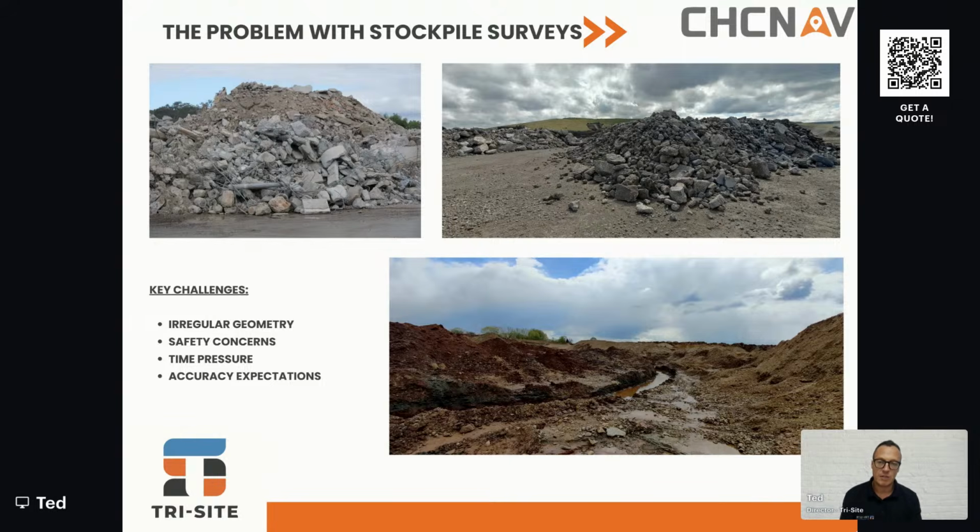There's the irregularity of the geometry that's on them. There's also the time pressures. Many times, especially in construction, people want results there and then, or they want results quickly. And then obviously accuracy expectations. If you were to actually survey these stockpiles, there are many ways of doing it, but what is the expected accuracy? Where do you think it will be? These are all problems that we face when we're measuring stockpiles and earthworks.